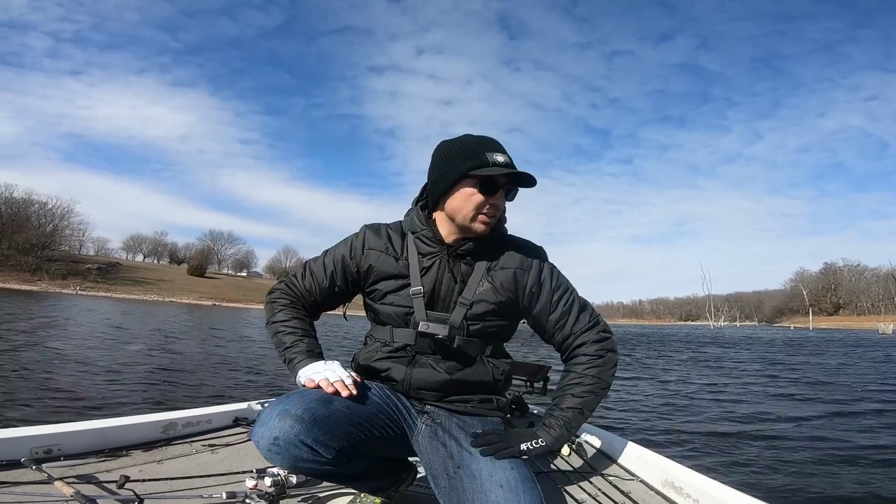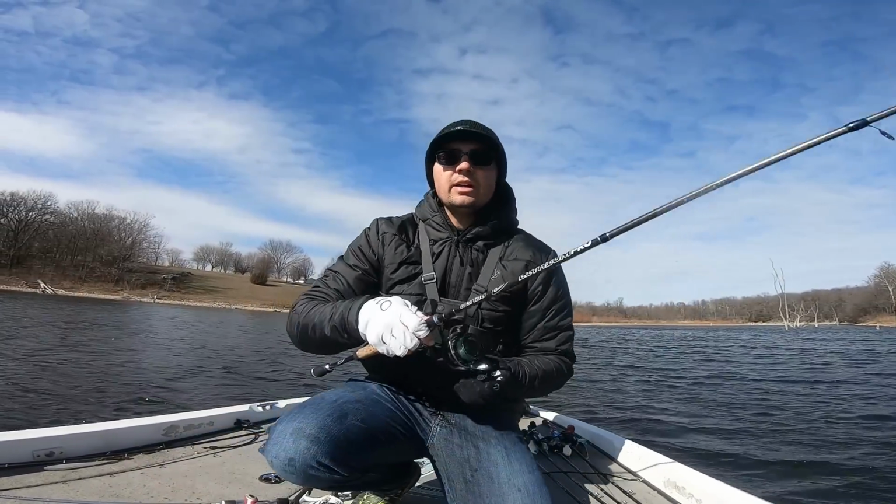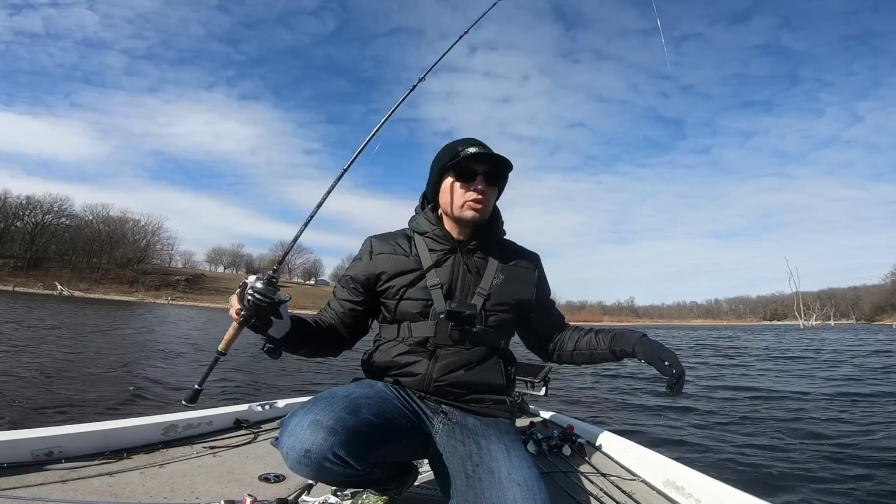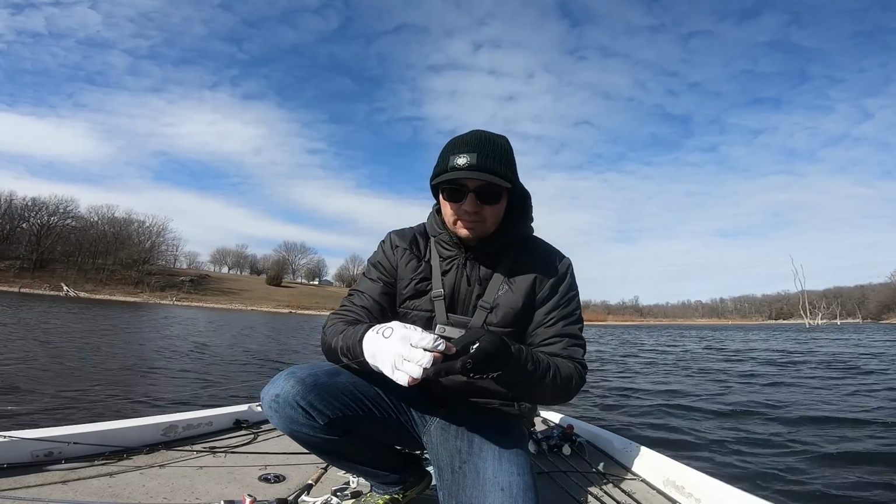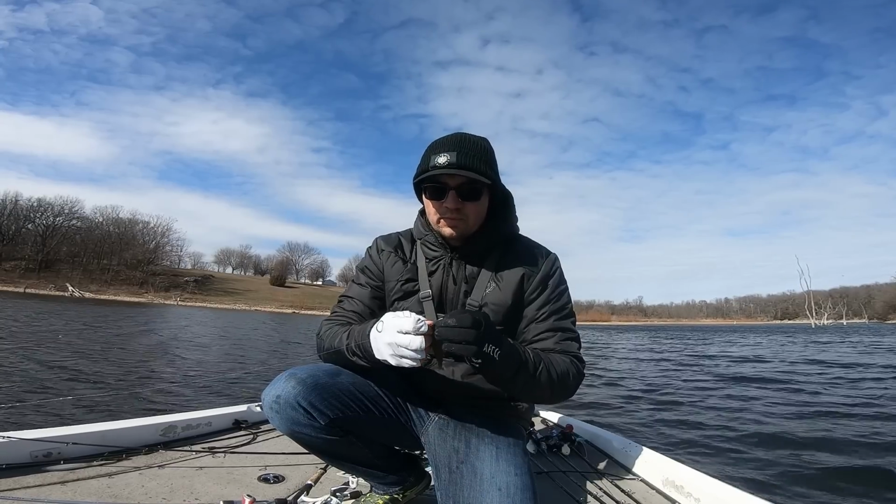Not a ton of fish in here, but there's some decent ones, and enough that if I had 3 or 4 creeks like this, you could put a decent bag of fish in the boat in an area where a lot of guys just aren't going to be fishing.